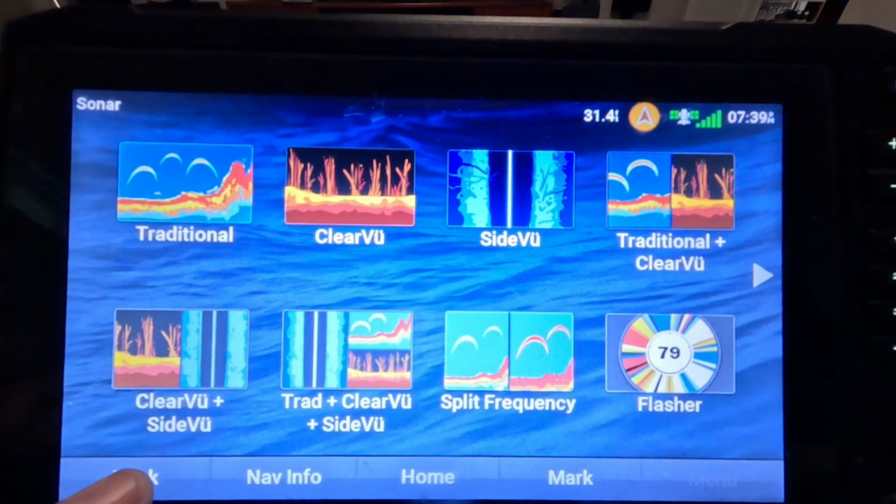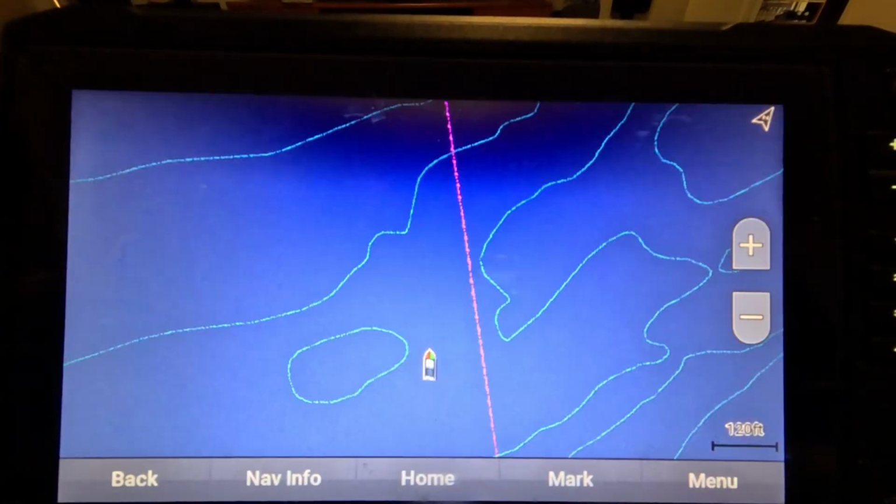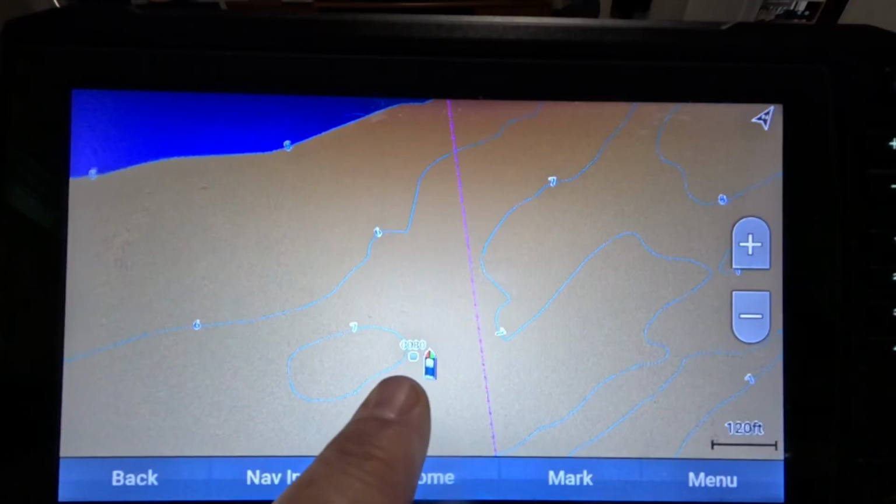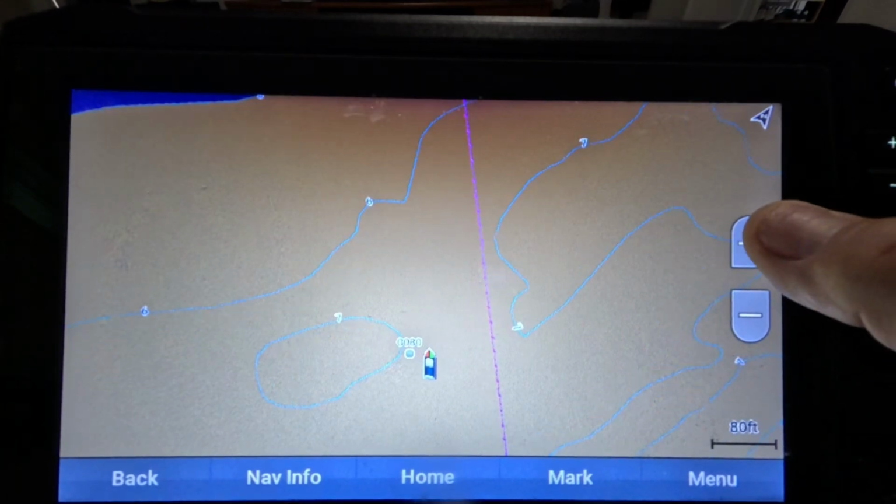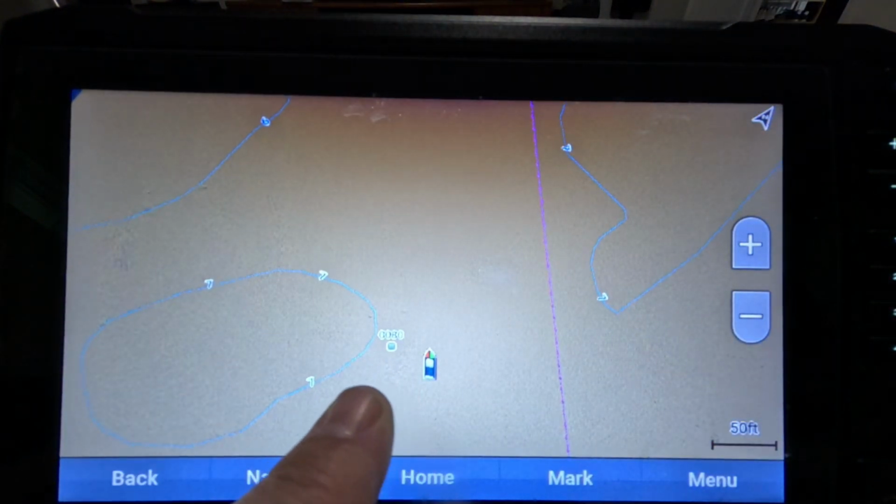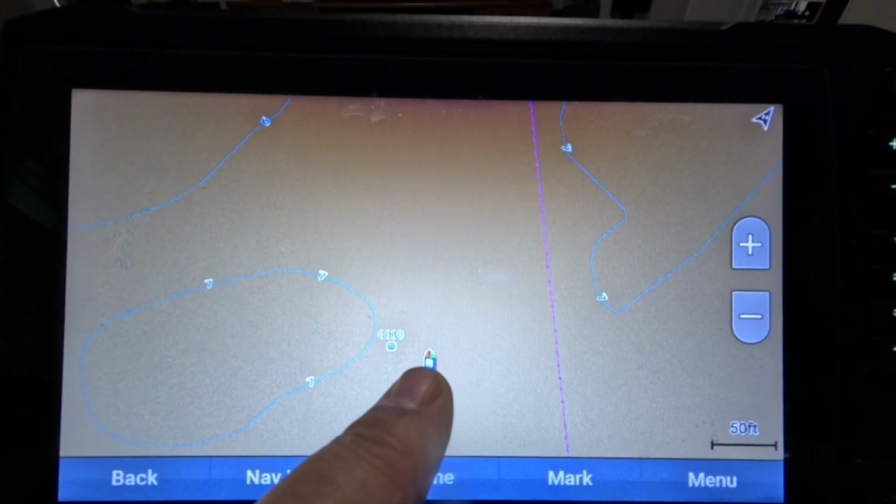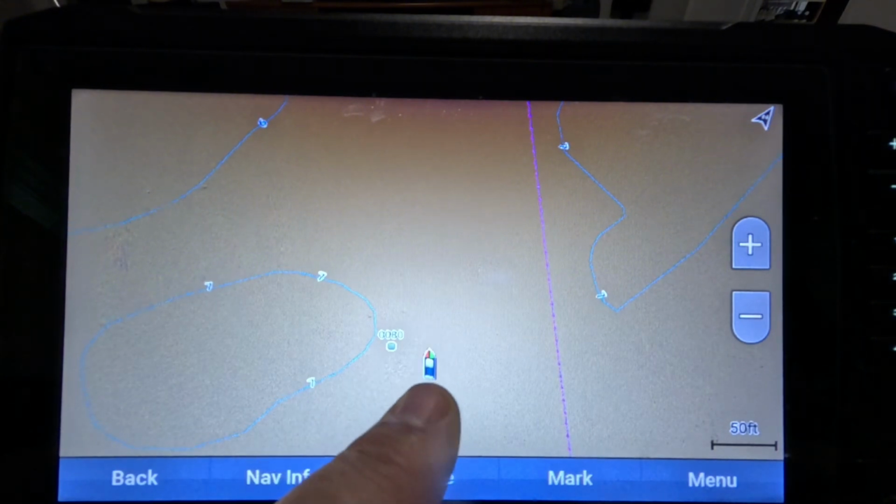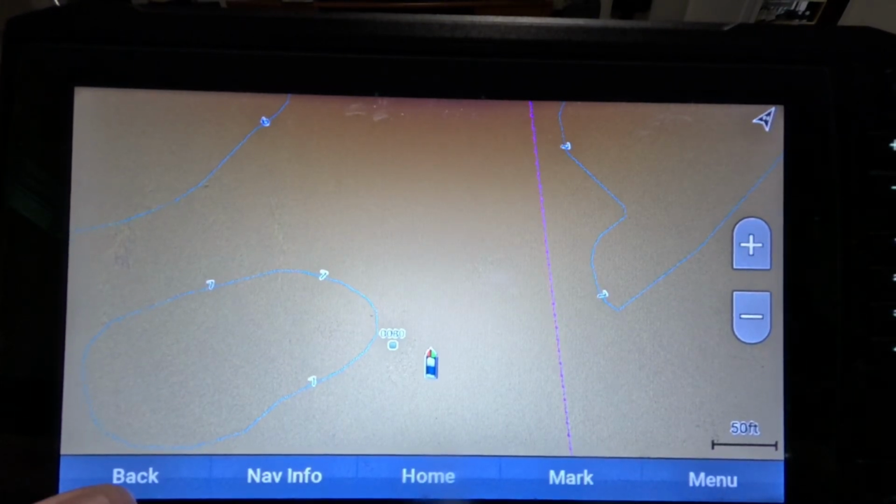Now if I come back over here to the charts and see where we are, you can see that it created 80. You can see the position of the boat, and you can see that it created it off to the side, the left side of where the SideScan was. If you had hit the mark button, it would have marked it right there where the boat was, or just behind it, because the boat's moving forward. So don't make that mistake of hitting the mark button on the crossbars on the SideScan.